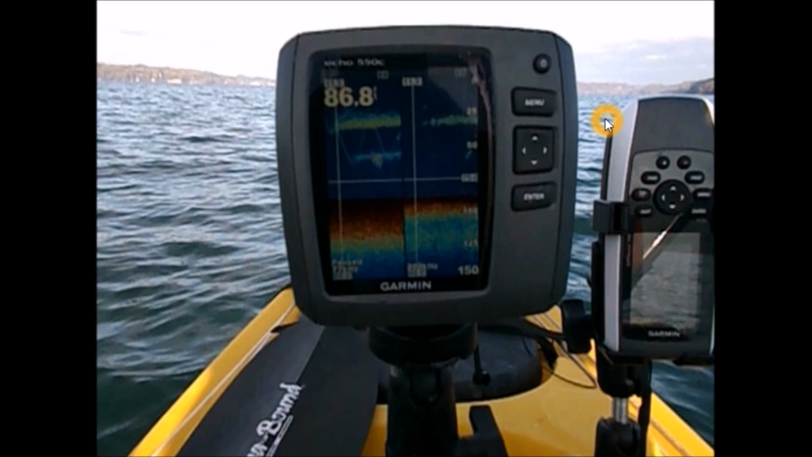If you notice, the line of the lure going down is not showing on the 200 kHz side of the screen. This is probably because the line went down at a slight angle and outside the narrower beam of the 200 kHz, but within the beam of the wider 77 kHz. This is another example of the benefits of using split frequency.